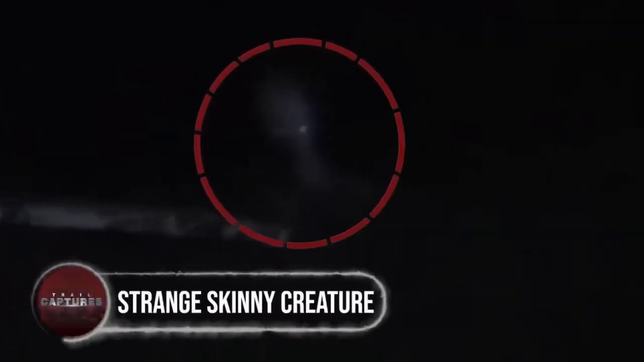Strange, skinny creature. This man managed to capture a unique species of creature on camera. He heard weird noises outside his house one night, so he decided to check into the bush that surrounds it with his torch and camera. What he saw shocked him, and definitely is going to shock you too.